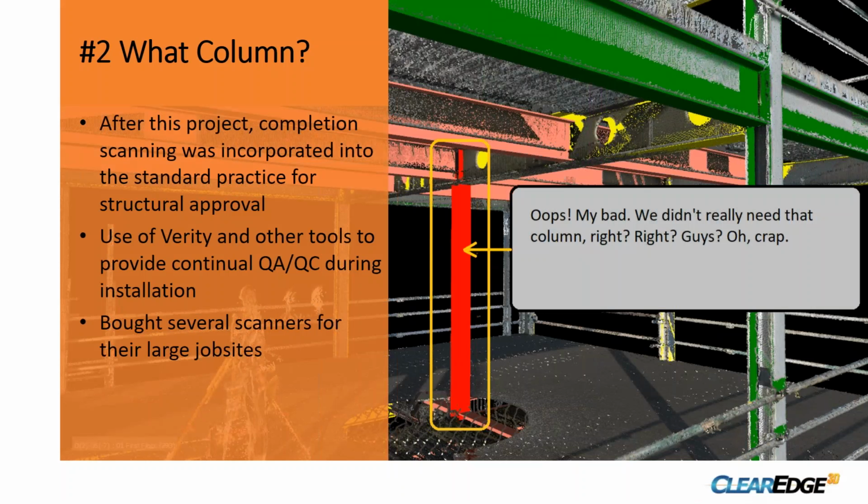One of the takeaways on this job was standardizing this kind of post-install testing for structure, and not just doing spot checking, but actually checking 100% of the work. So checking all of the columns, all the beams, all the slabs. This was one of the first people we worked with that, after the conversation, turned around and went out and bought multiple laser scanners, which are not cheap, but are at least less expensive than they used to be. So this was a pretty interesting one to be on the sidelines for.